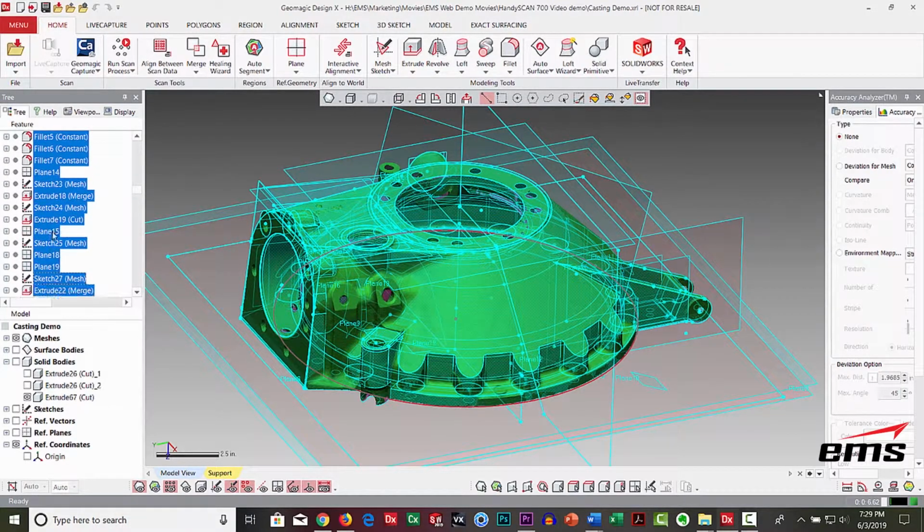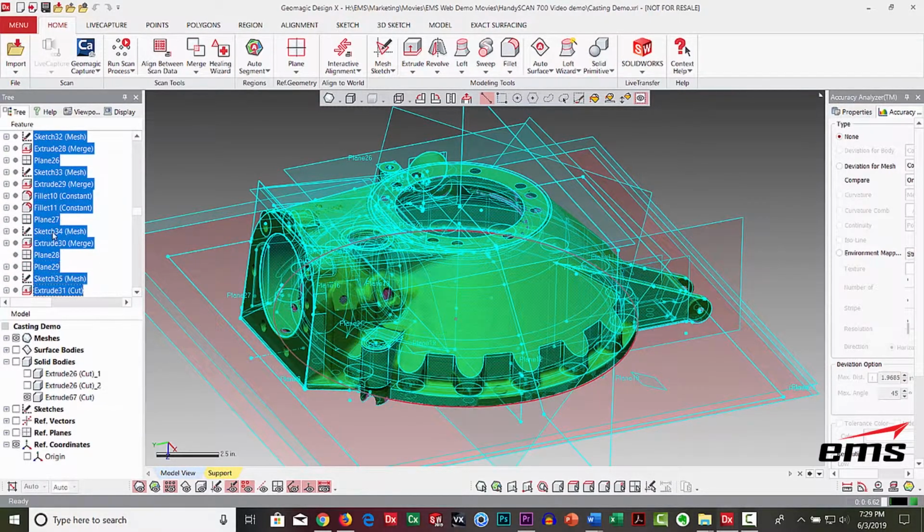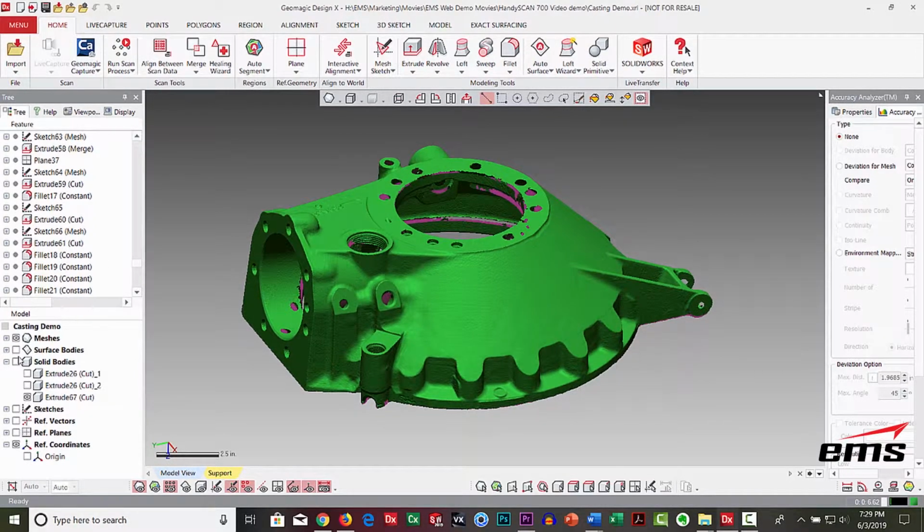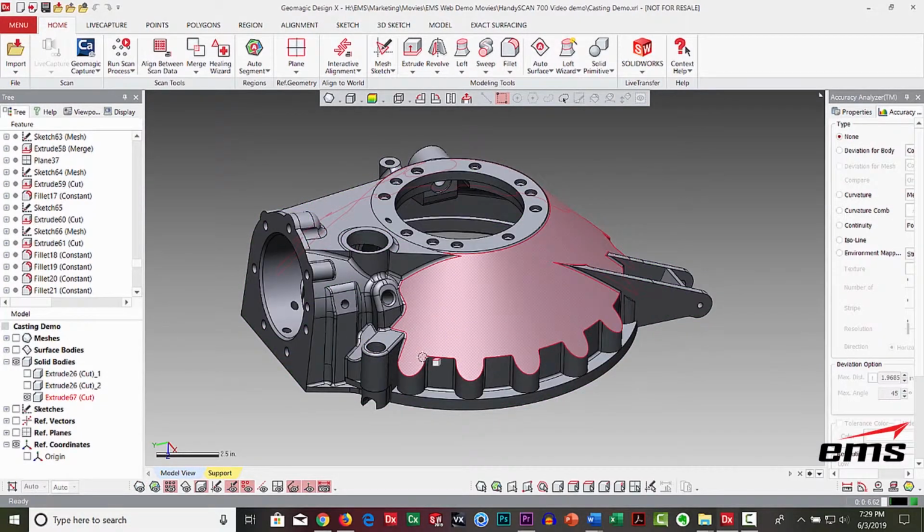Now the advantage of this software, though, is you get to use the scan data to extract your sketches and build all your geometry. So it does make the process certainly go faster and certainly will be more accurate. So if you go through this whole tree, there are about 66 different features, sketches, which then usually creates a feature. So there were about 66 features built to create this solid model.